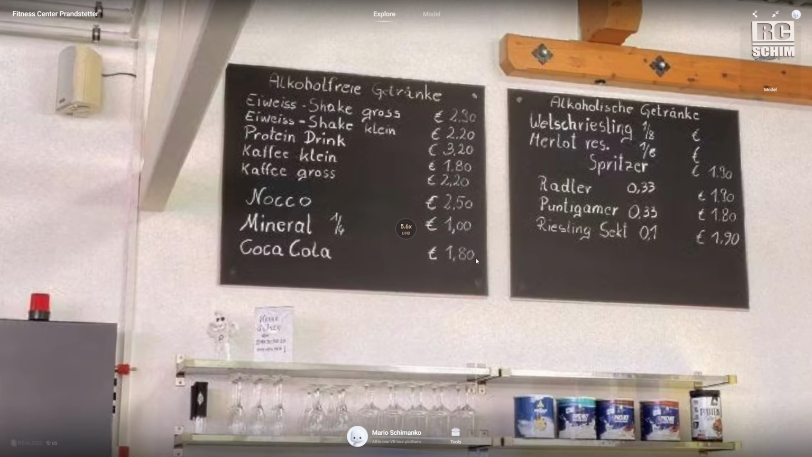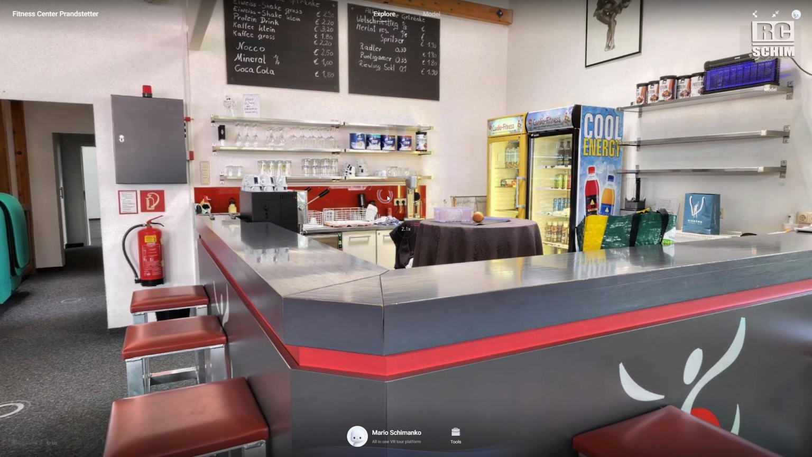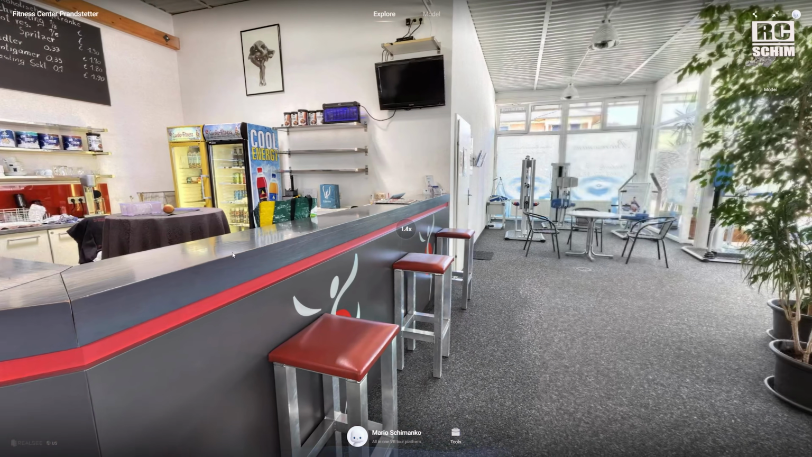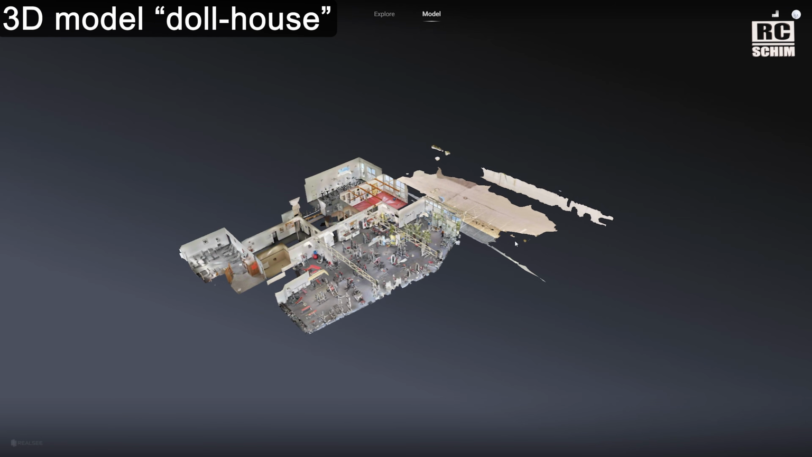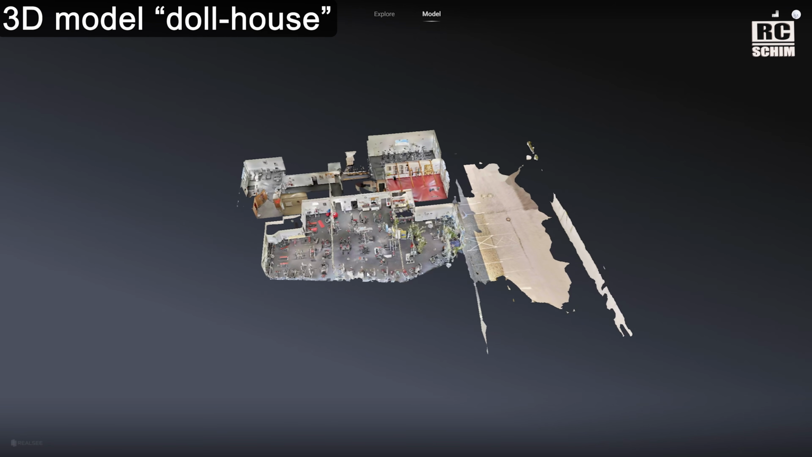Can read the menu cards. Amazing details. Were the dishes washed? Yes, they were. Let me show you one more cool thing. To see the whole model here, we click up here. And we see this puppet house version of the studio.